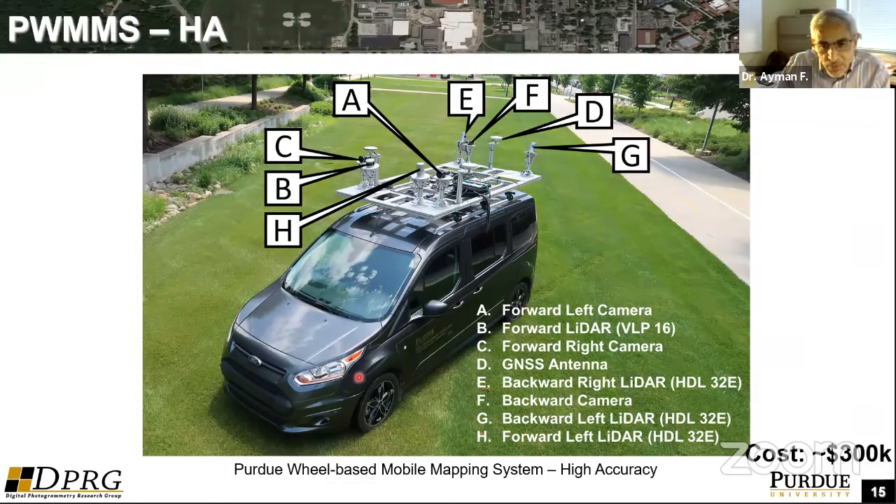That's an example of a wheel-based mobile mapping system we developed here at Purdue. It's a high accuracy unit. So it has a GPS INS unit here in this black box. It has multiple LiDAR units. It has several RGB cameras, two looking forward and one looking backward. This system is mainly developed for transportation corridor management, and we collect geo-referenced data with an accuracy at the inch level, or 2.5 centimeter level.